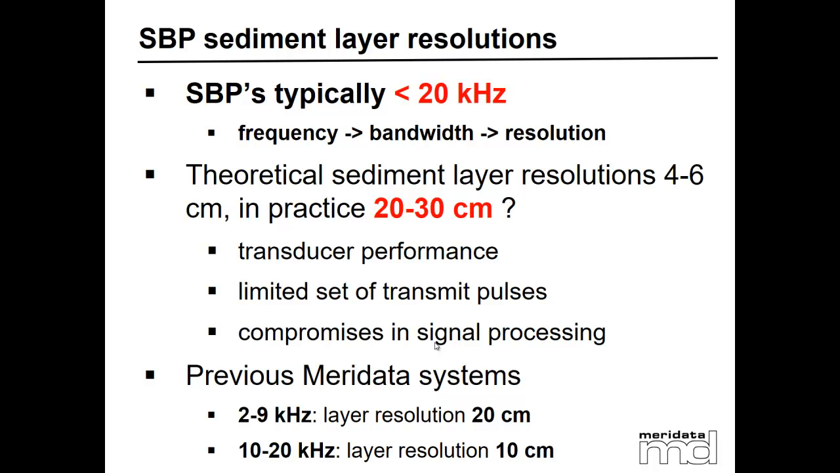Some colleagues from many countries presented us some profiles, but most of them were using data from CHIRP with frequency lower than 20 kHz. Most of the CHIRP running in the world uses frequency between 2 and 20 kHz. Using this kind of CHIRP, you can get resolution maybe between 20 or 30 centimeters, sometimes 50 centimeters.